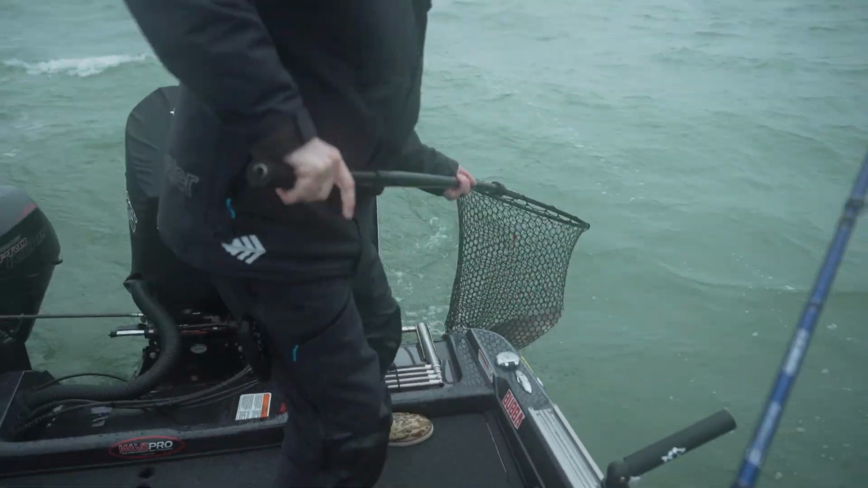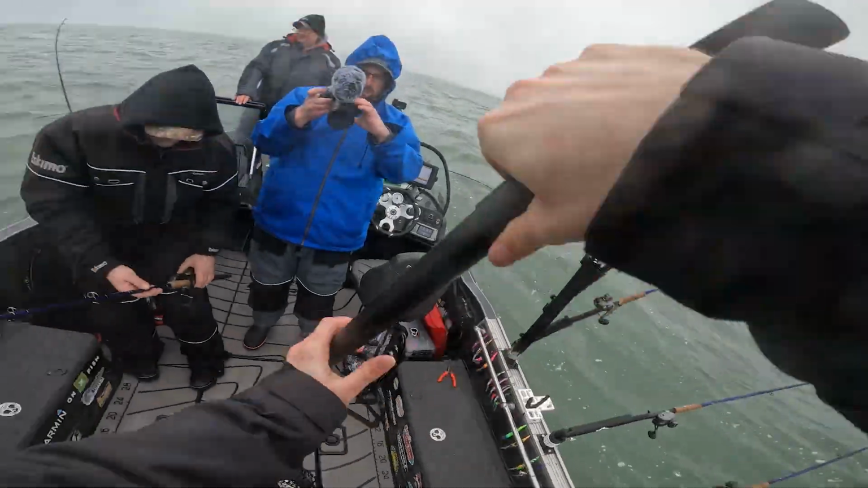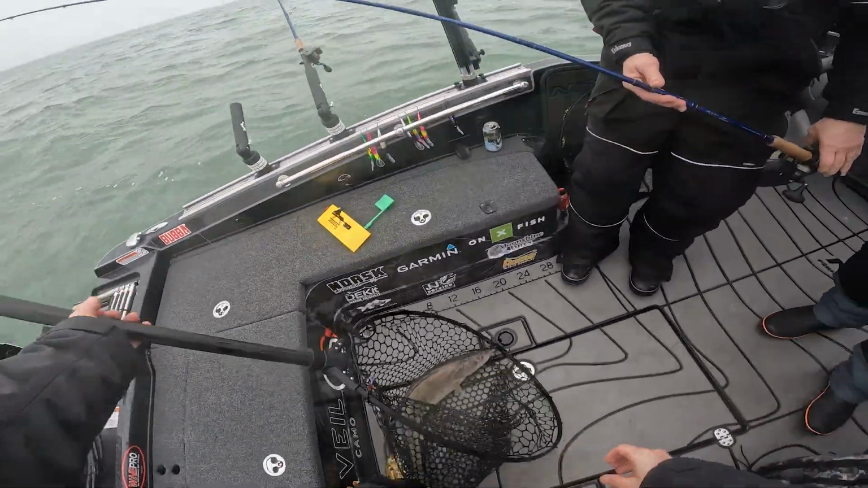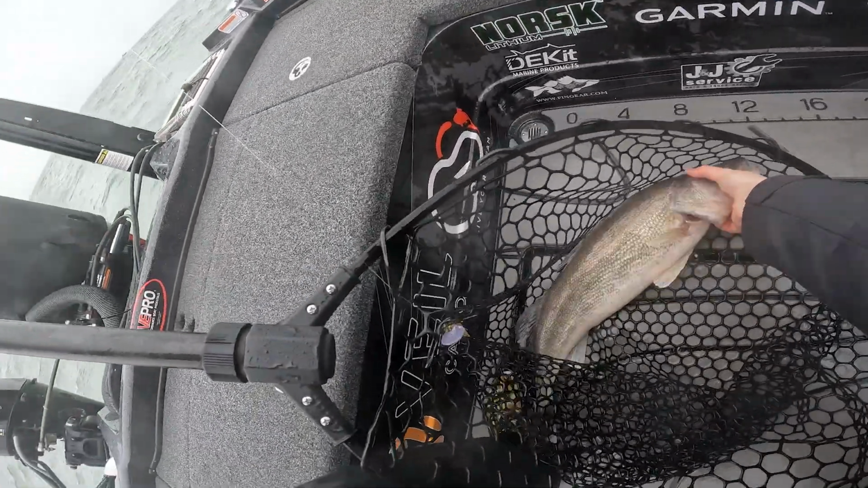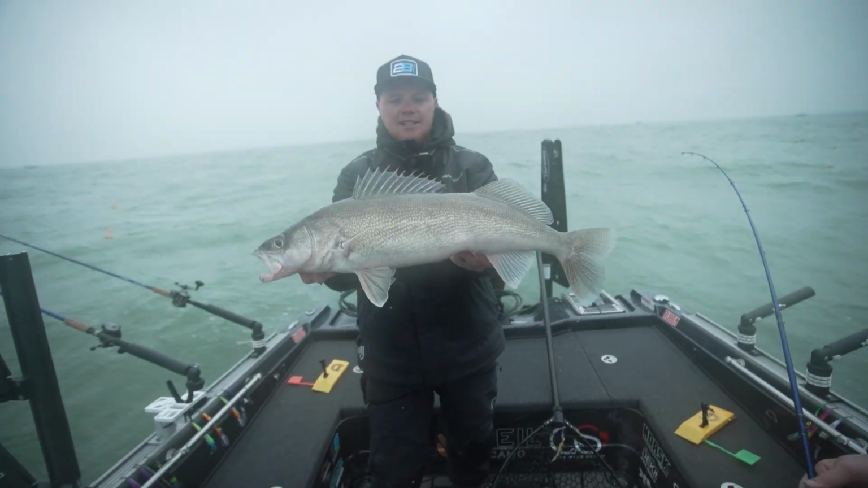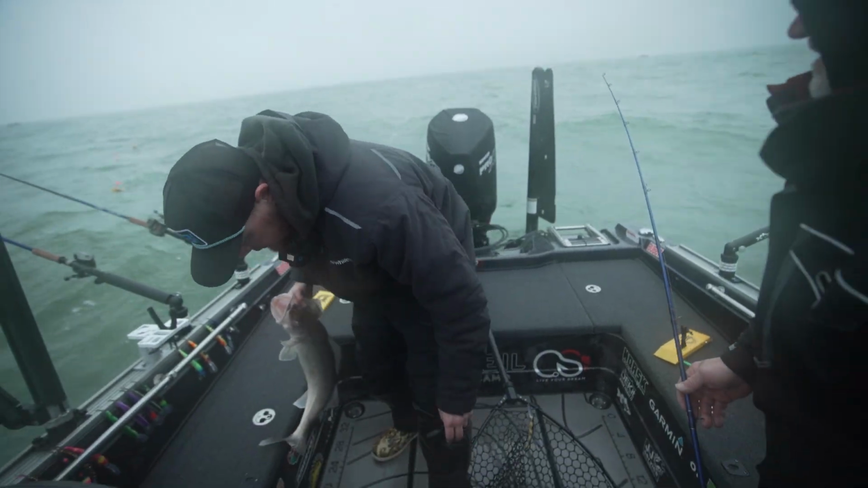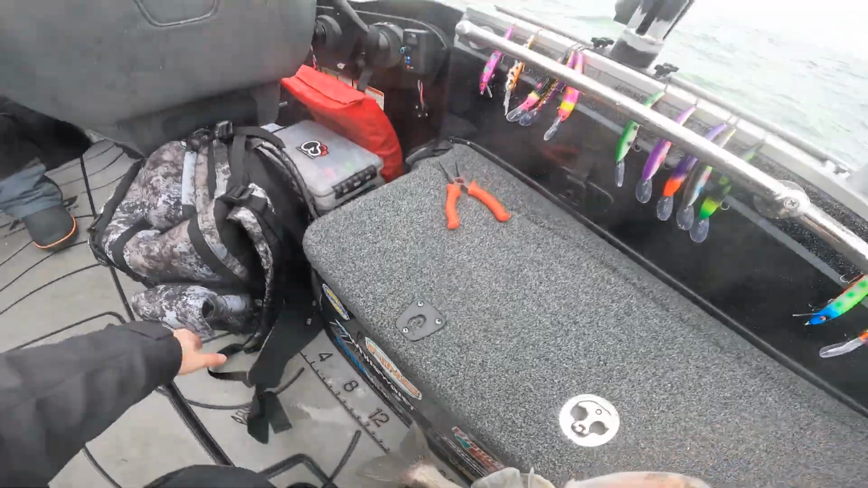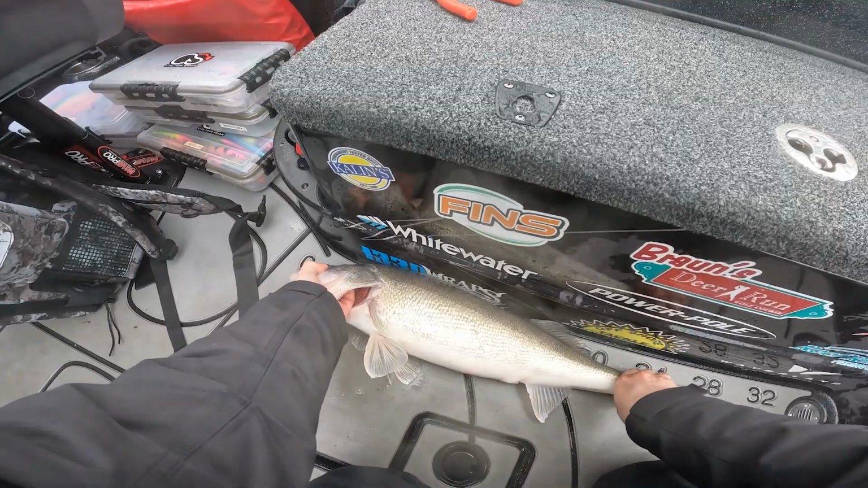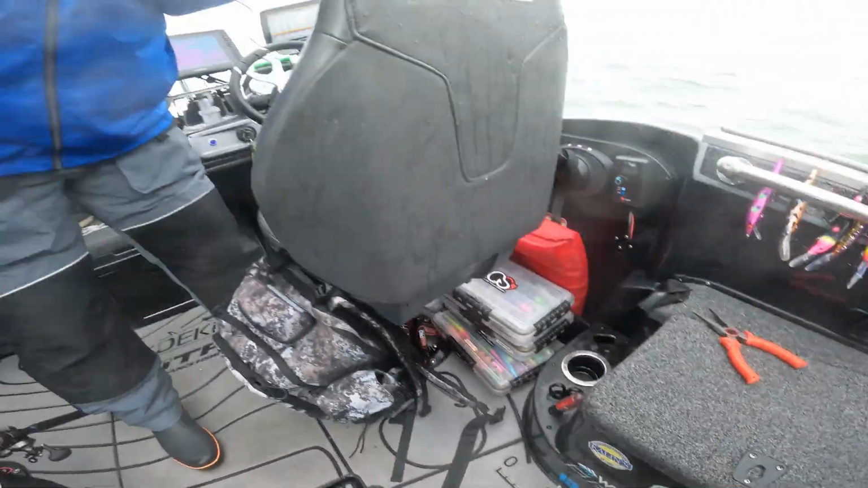We got her. Off in the net. That's a good fish. That is a good one. Good work, Johnny. He had just the back treble on that one. That's a nice looking fish right there. Let's bump her on the new deck flooring here once. Let's see what we got for length. 27 and a half.